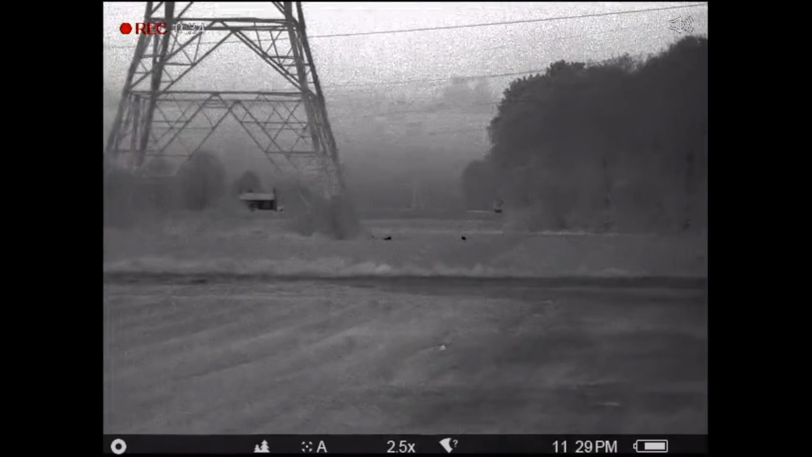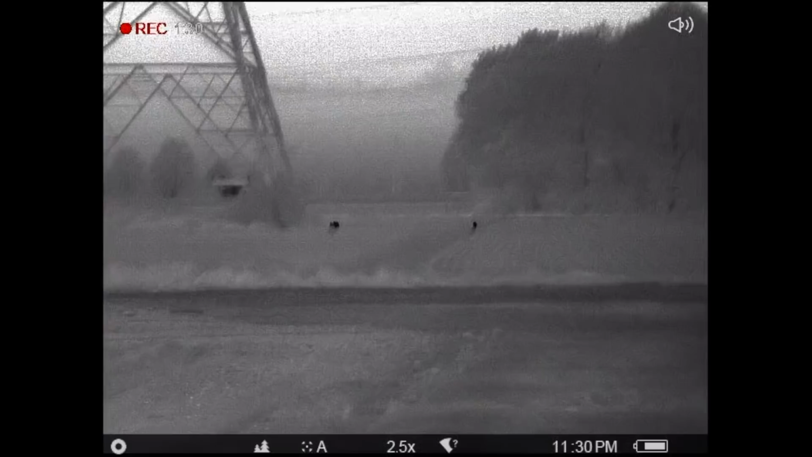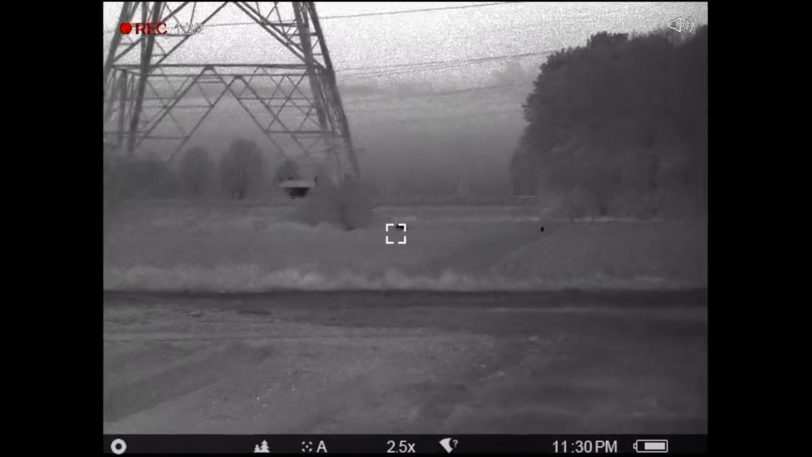So we watched and observed from several hundred yards away, and then we decided it was quite a still evening, this one, with not much wind, not much ambient noise. We're right in the middle of really nowhere here, so you have to be very, very quiet, and this is where your stalking skills really need to be on the A game.